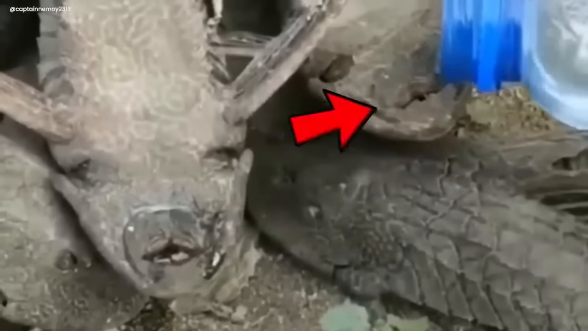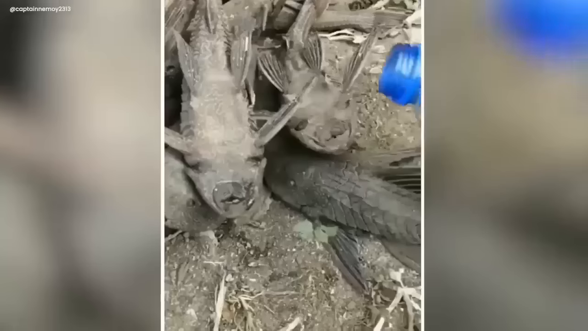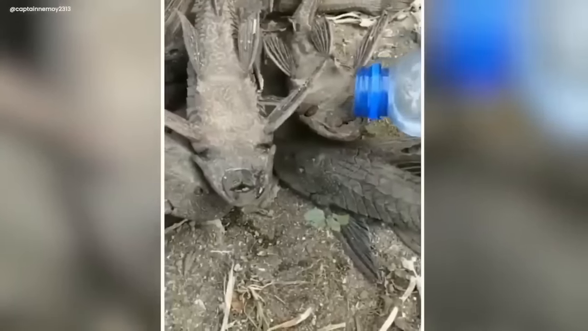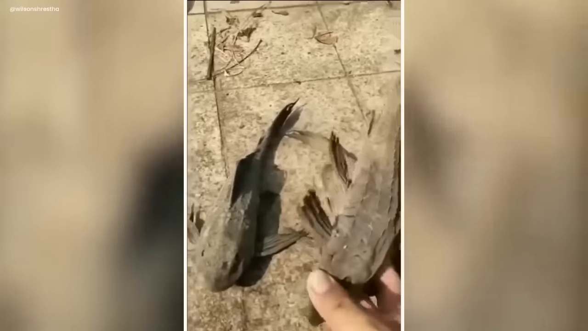Surprisingly, the fish, which seemed lifeless before, started to move. A tiny, hard-to-see motion went through its body. It was like the water woke up the fish, making it alive again. This wasn't just about the body.